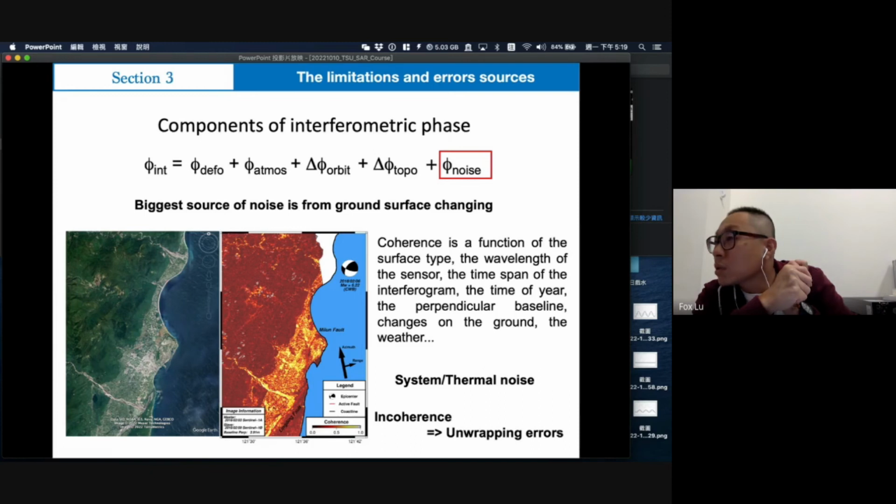Snap results won't include that correction; it only includes corrections like topography, orbits, and the Earth's curvature. But if you want to correct the atmospheric effect, you need to output the data from Snap and use other data to correct it. I hope this will answer your question.